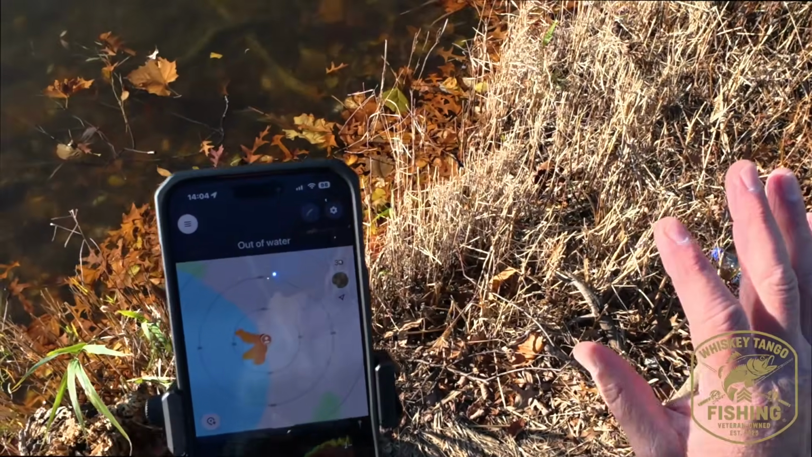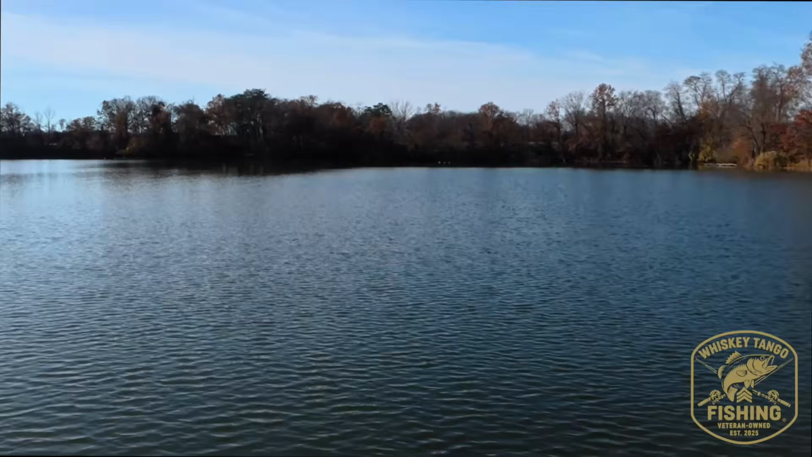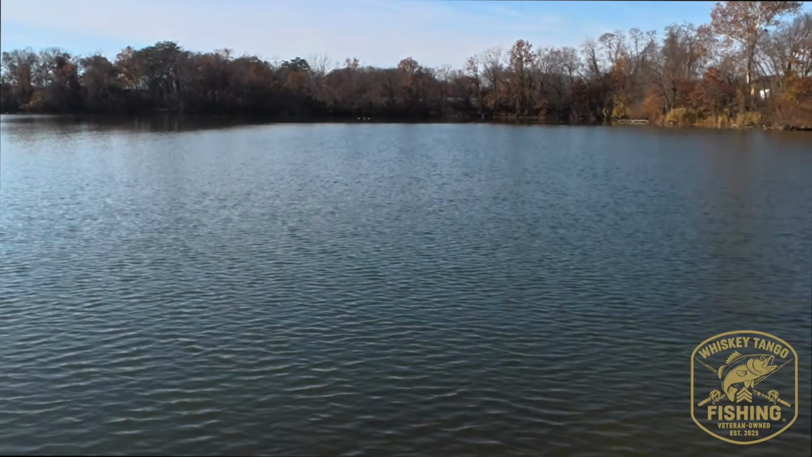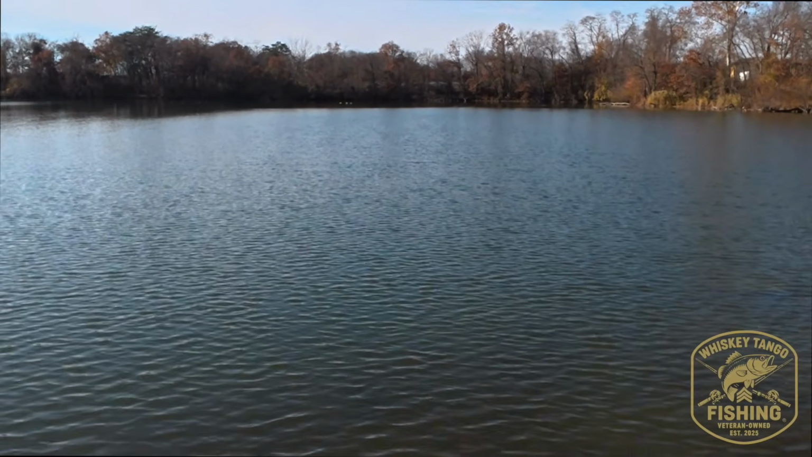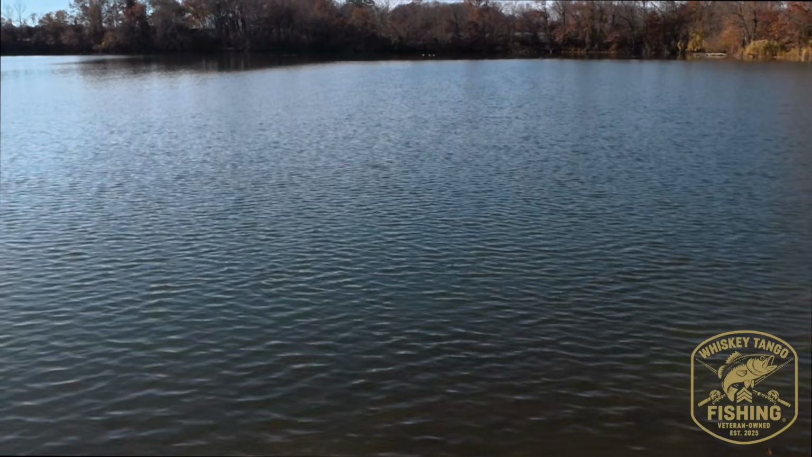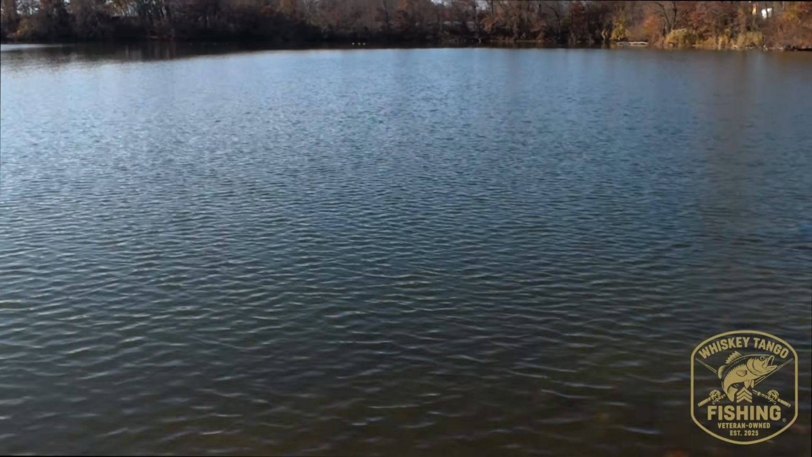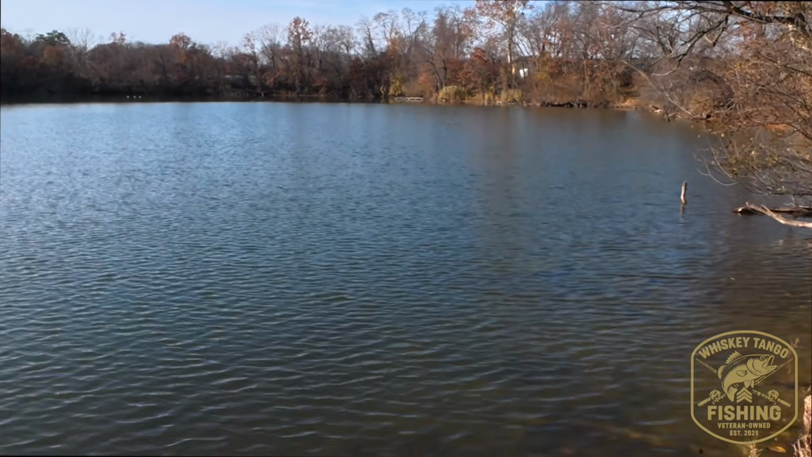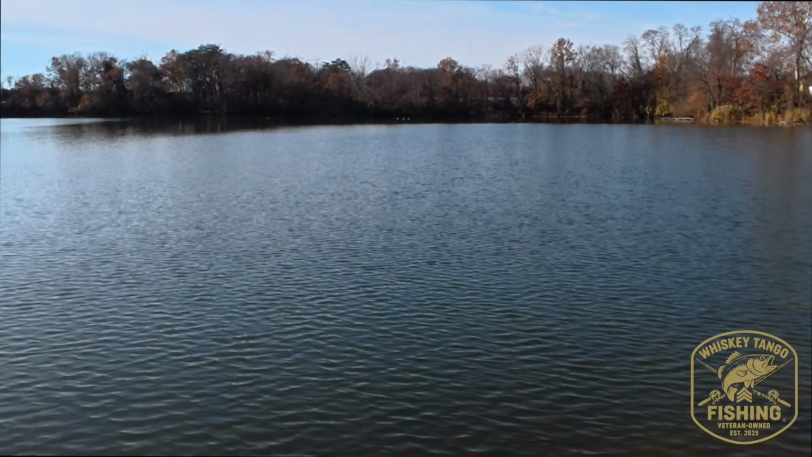Again, if I was in a kayak and I was fishing this whole lake and zipping back and forth, I could mark this whole lake and know where everything is, and I can put little markers on the map, different locations or different catch points. If I've caught fish in different areas, I think you can mark all that stuff on there as well.